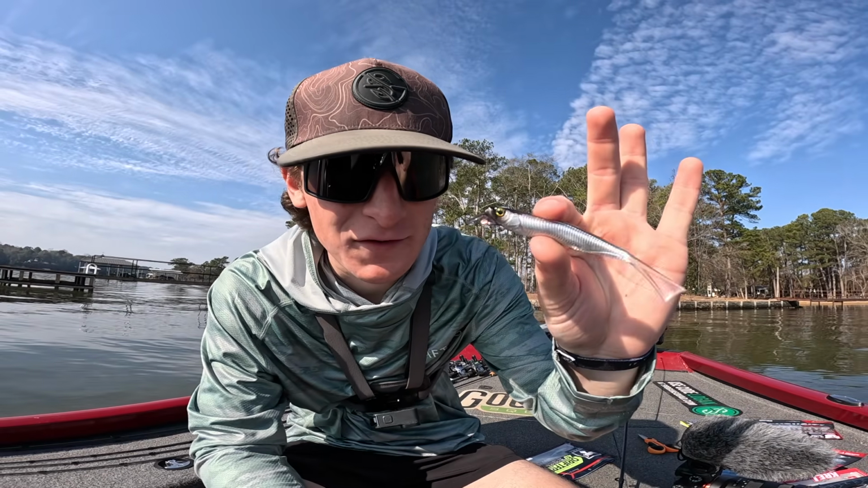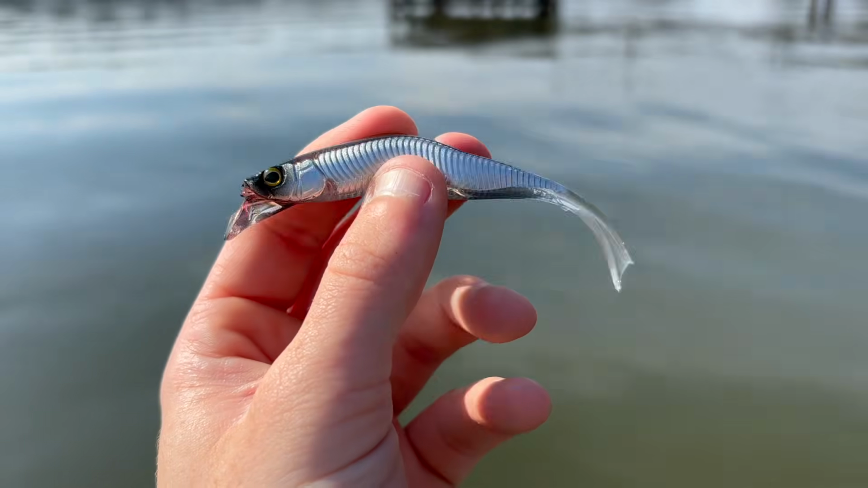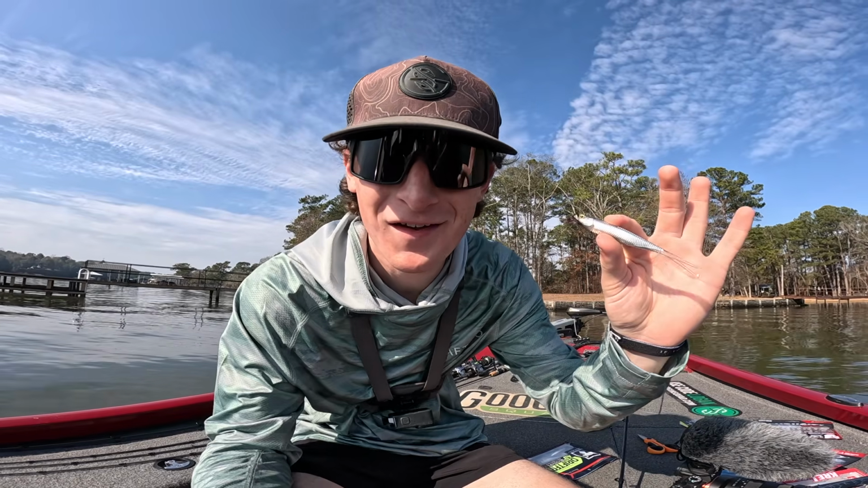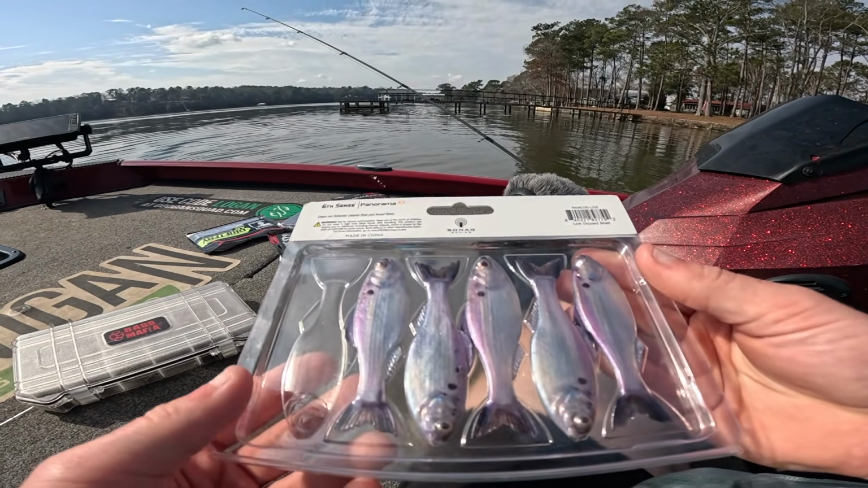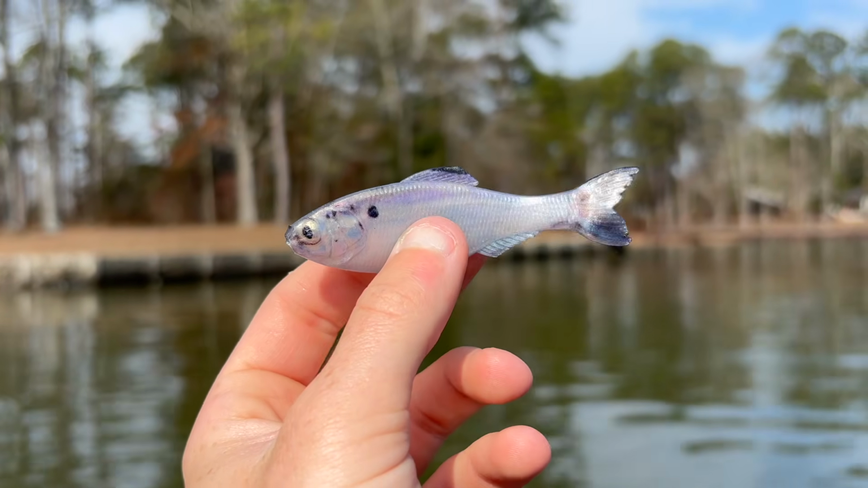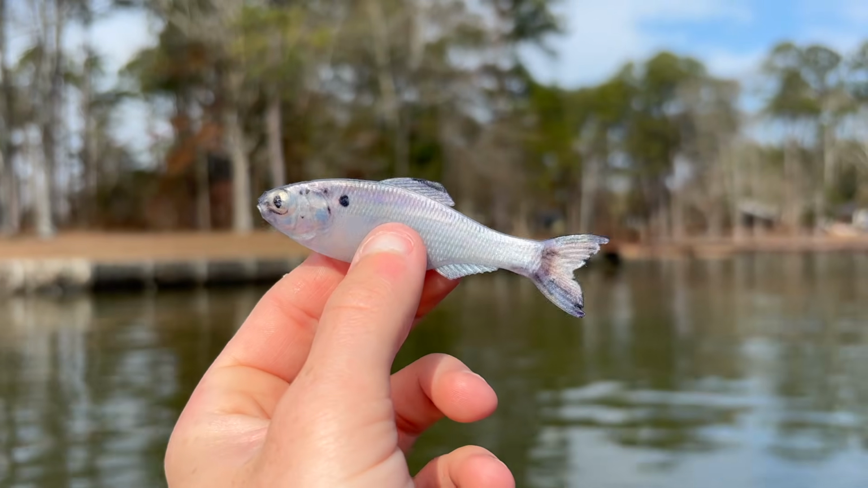I mean, you can't tell me that thing doesn't look realistic. Like, look at that. That is insane. No wonder they were $14. So I think next I'm gonna throw one of these. These are actually a very cool bait. You can use them for pretty much anything. And I think I'm gonna put them on a shaky head.